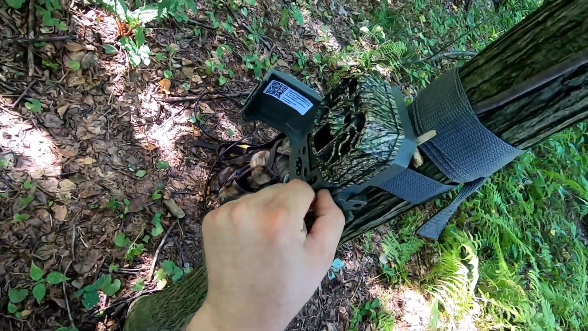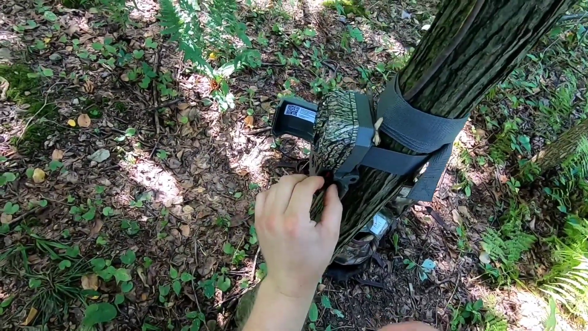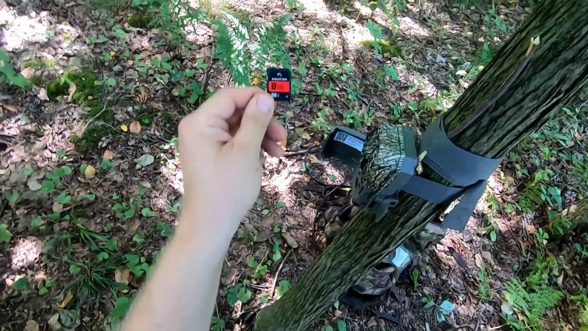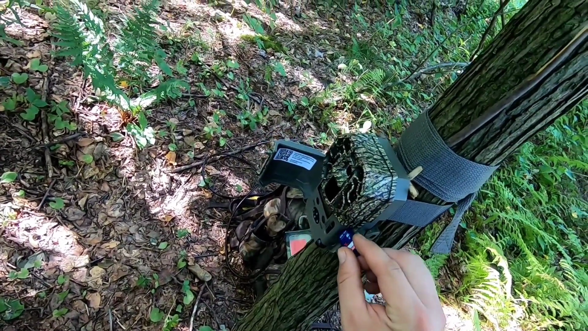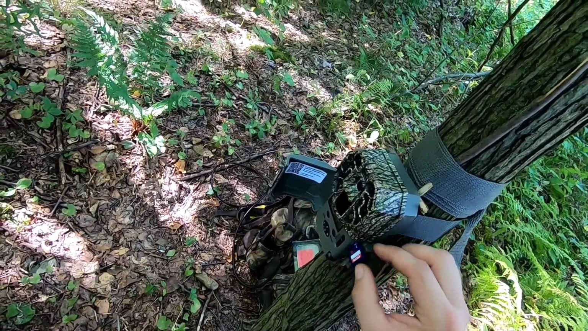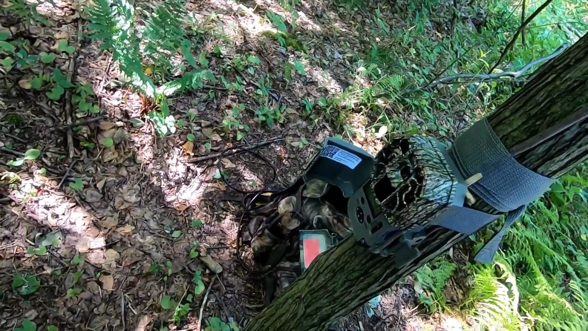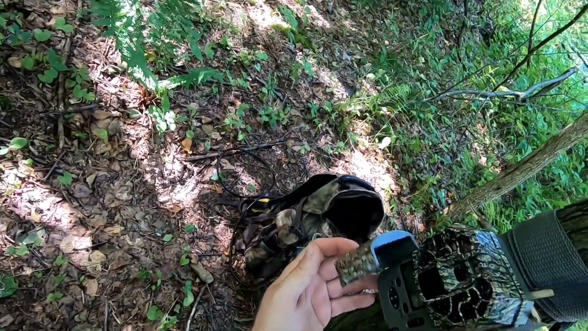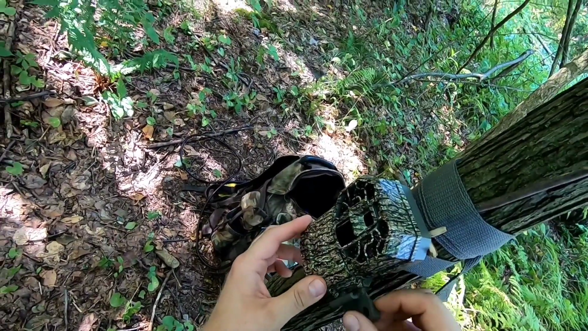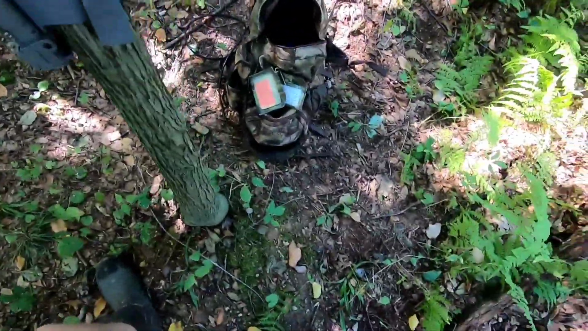Pull the camera card out of the Stealth Cam. This is only an 8 GB card. I'm going to swap it out with a 16. These are compatible up to a 32 GB card. I'll just swap places with that one. We'll give this one to Ginger Billy if we don't lose it. He'll stick that in the pocket with the other one, and we'll get out of here and go change these. Quick, easy, and done. Put the lock back on, get out of here.